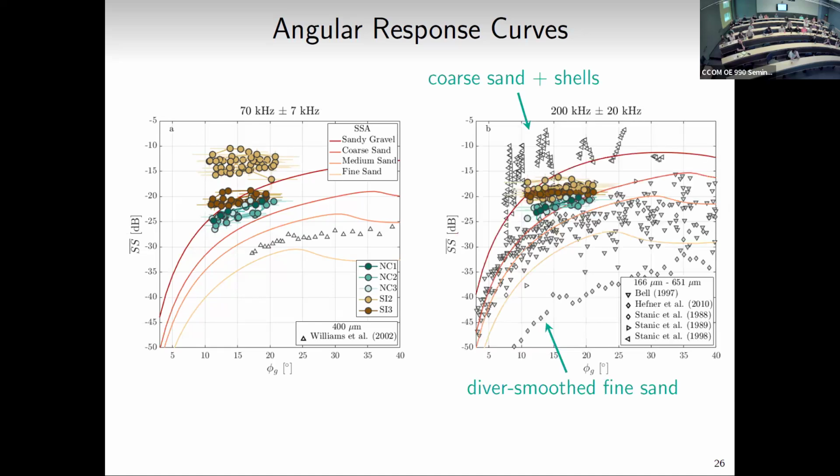More measurements at 200 kilohertz, and a huge range now. These are still similar sized sands, but this bottom one here was actually very smooth fine sand. Divers went in and smoothed the sand as best as they could by hand. And then they put some, I think, marbles or shells or something, and that increased the roughness. And so those measurements came up here when they increased the roughness. So we know that roughness is going to affect the scattering strength, and we're seeing it here.